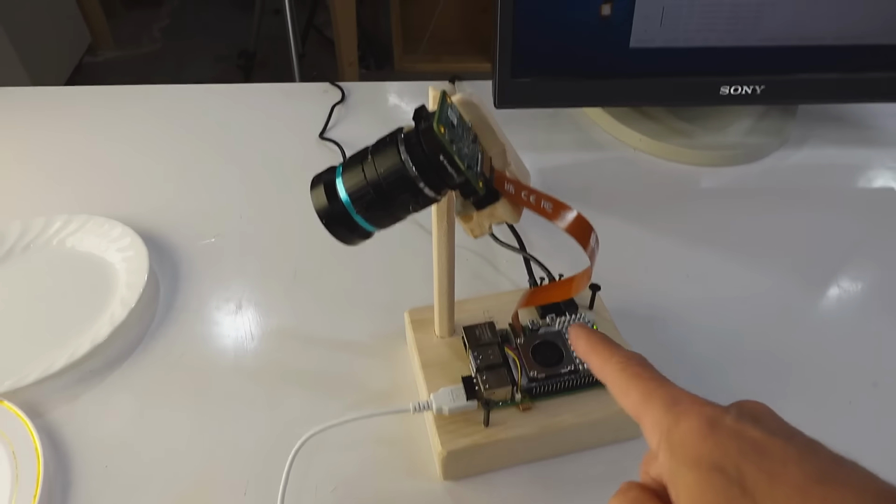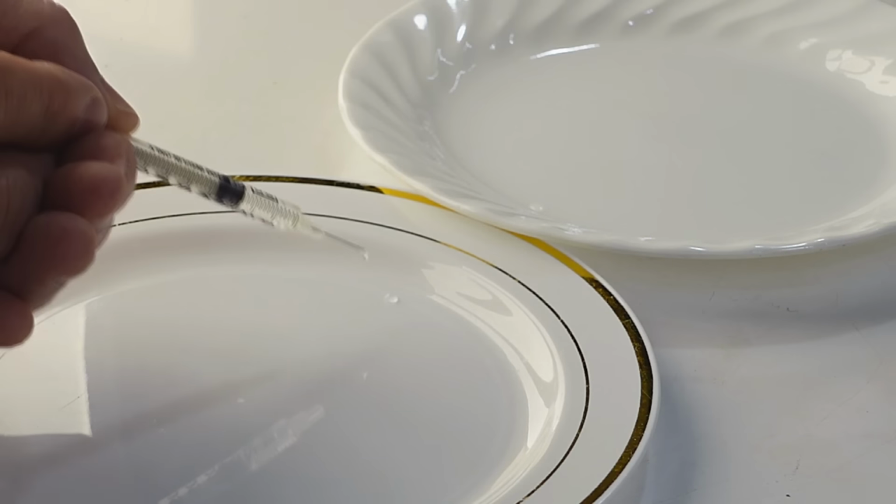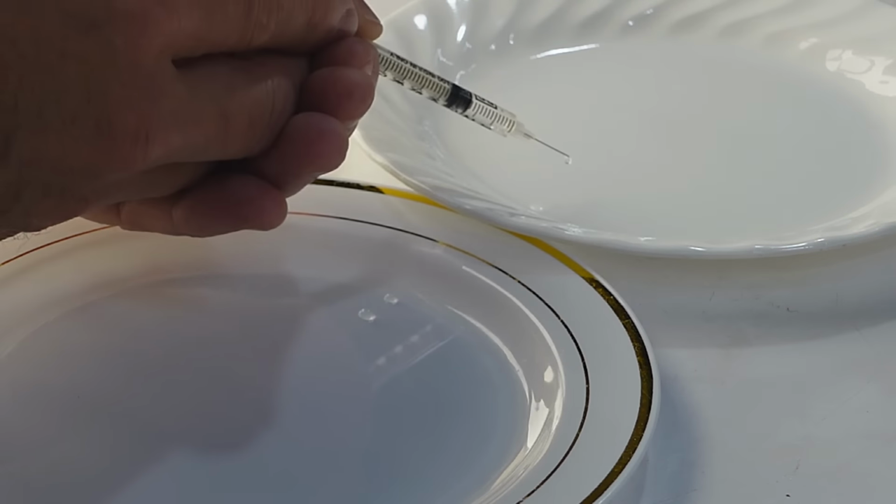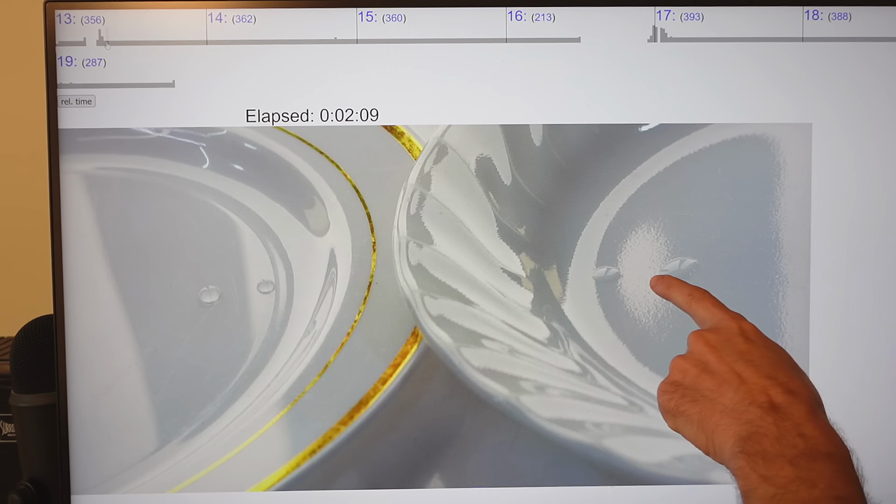So I got a Raspberry Pi with a camera module to take a time lapse of a regular dish and a plastic dish to see how fast it dries. And I'm going to put some drops of water on each one of those. First a single drop on each and then a double drop. So here's my time lapse with the plastic dish and the ceramic one.